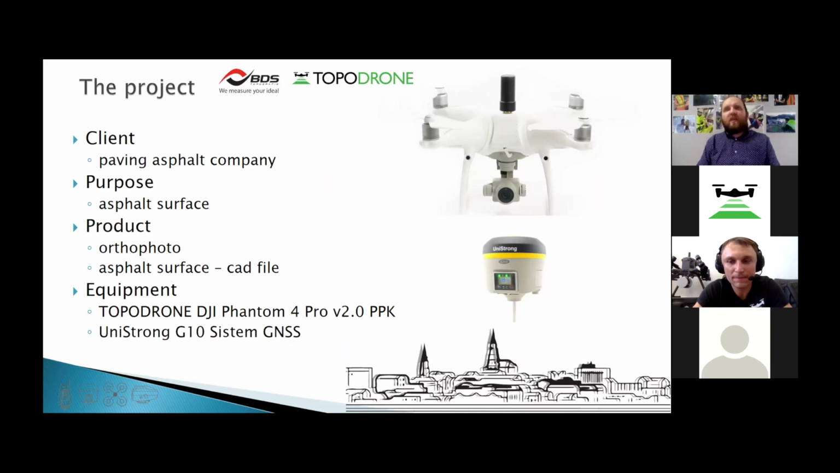Here I want to show you a very small job with this drone. My client is a paving asphalt company. They want to know the surface of asphalt put on the field. I use the TOPODRONE application for DJI Phantom 4, and also for processing data, I use my GPS Unistone. But in another case, I use the Romanian national RINEX file from the national base station because I forgot my GPS at home.